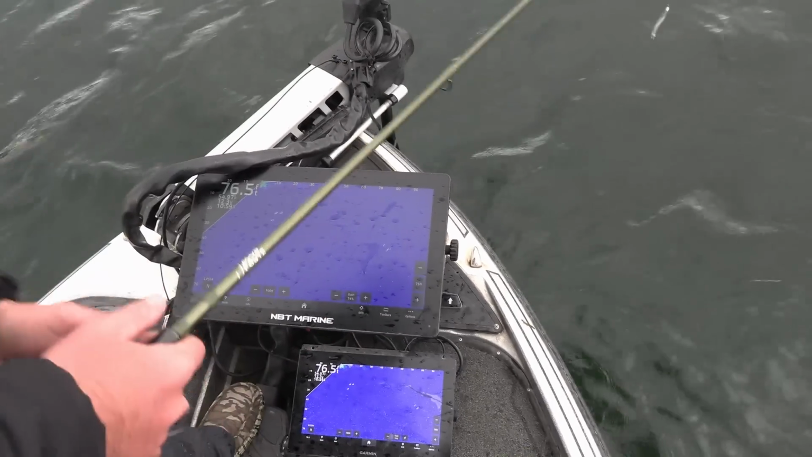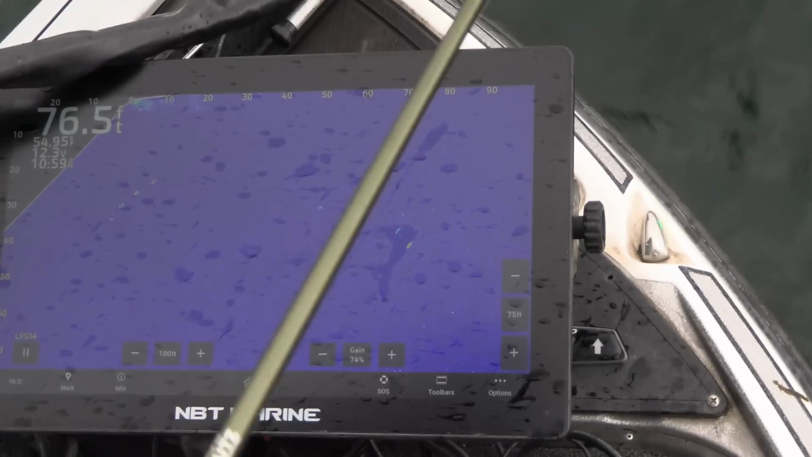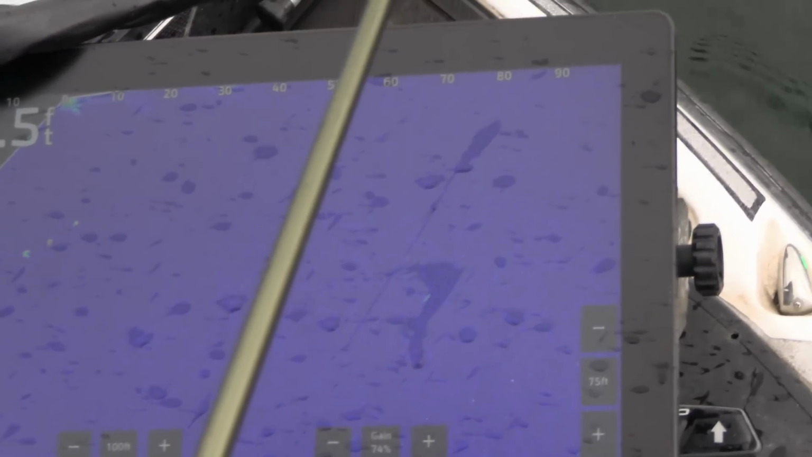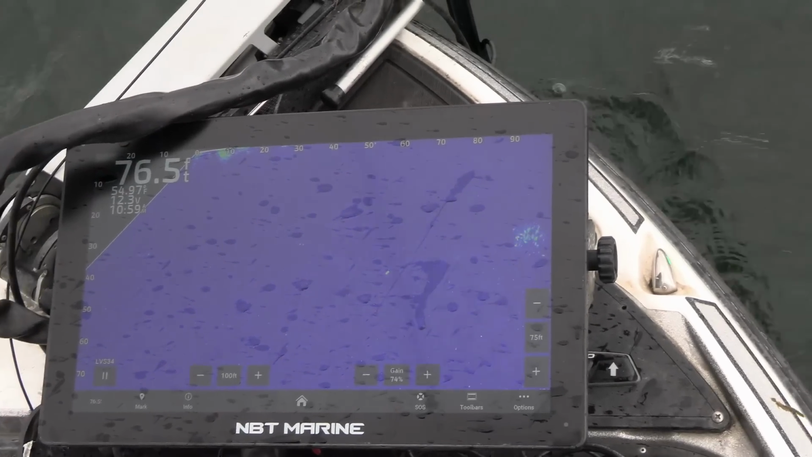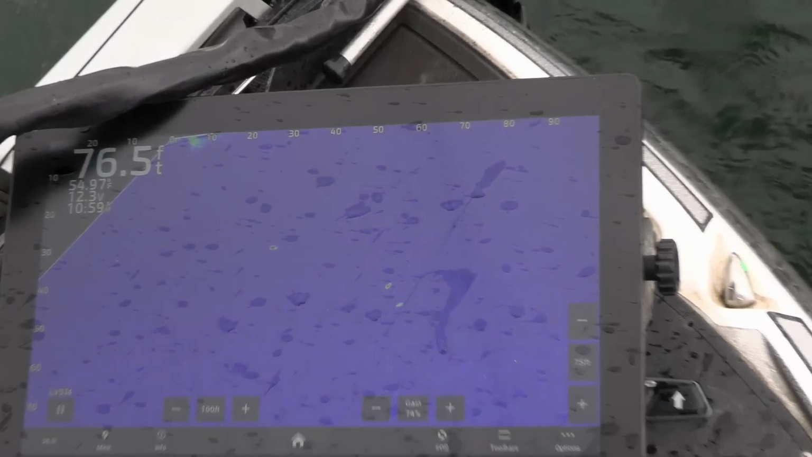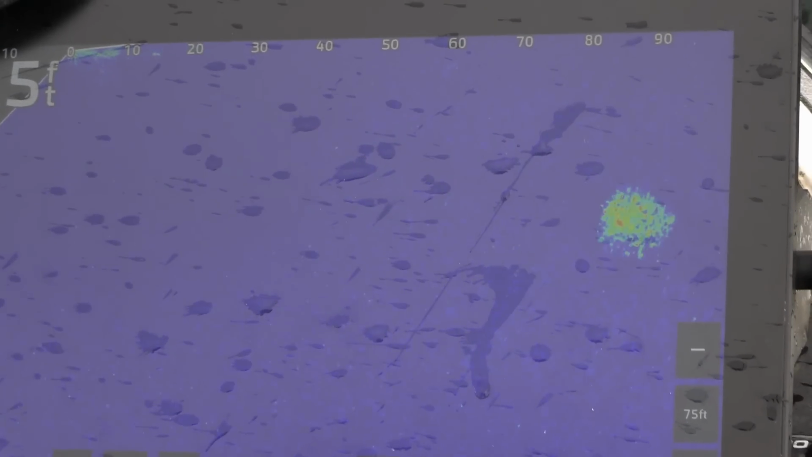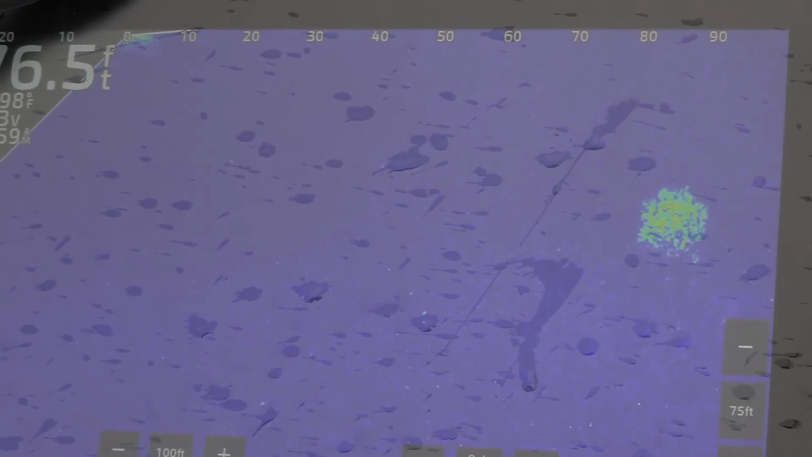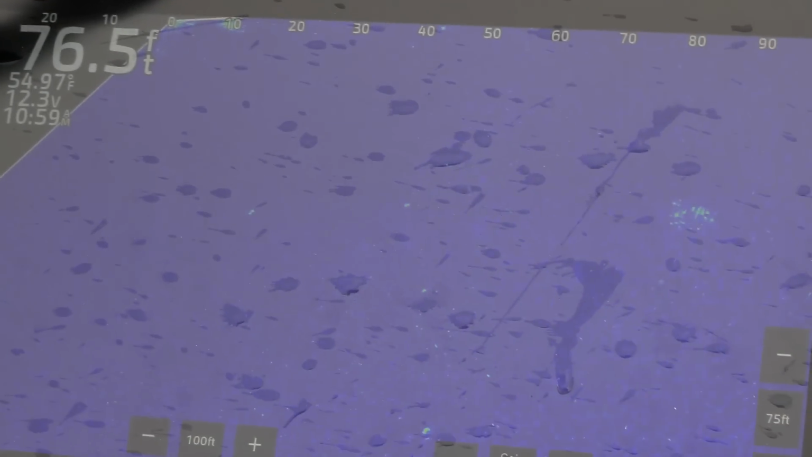Some out here. It's always important to try to get a gauge on which way they're going. If they're going to the left and kind of coming at us, you always want to try to lead them if you can, especially when they're this deep, because they move so fast that if you don't get it out in front of them where they can see it, you're never going to catch them. Here it comes.